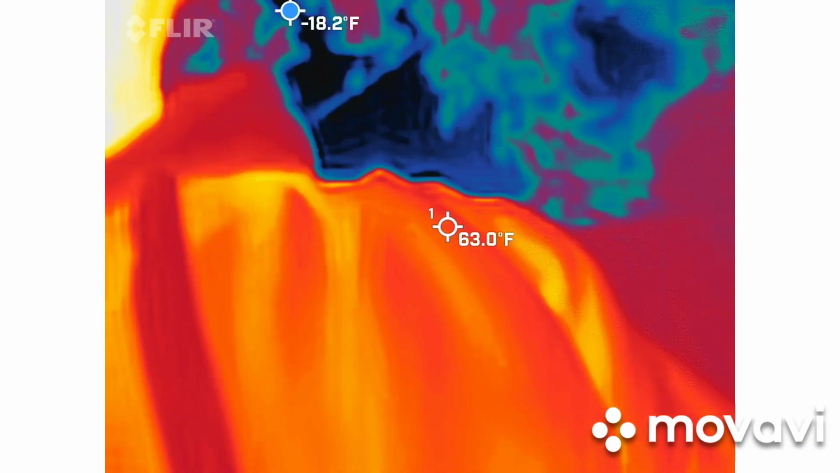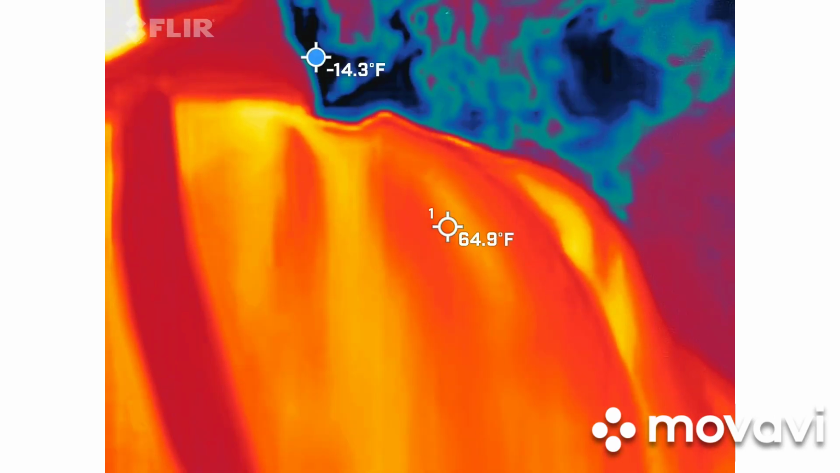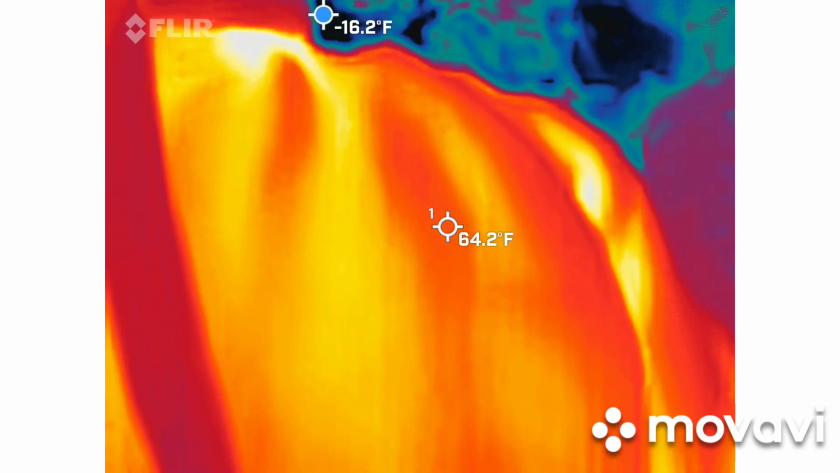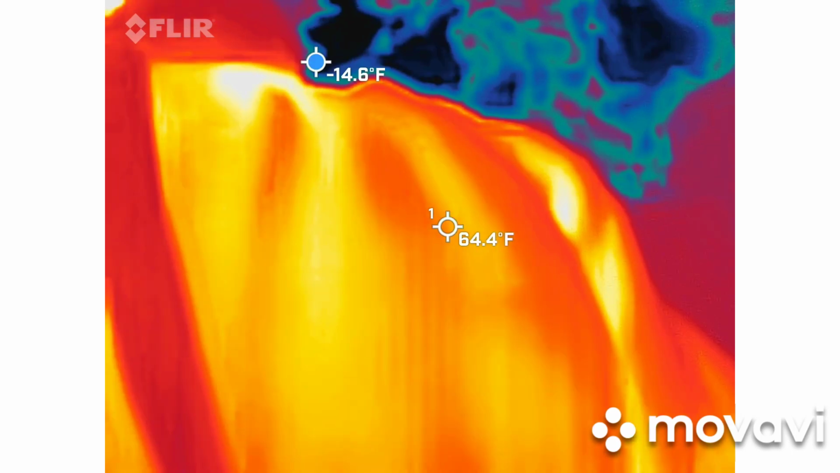As great as this hardware is, the software sucks. So I will give you points for starts and stops on this. But what we're looking for on here are the blue and black spots to move on their own. Those are our coldest areas, black being the coldest, white being the hottest. So I have it set up like that so that way we can remember.